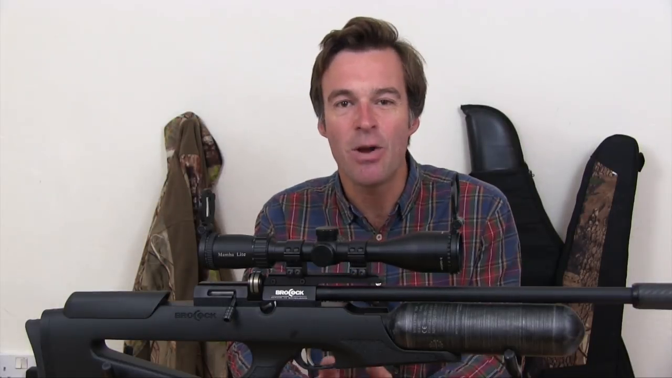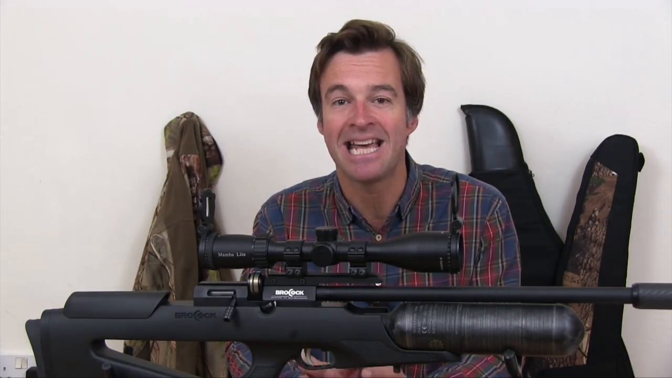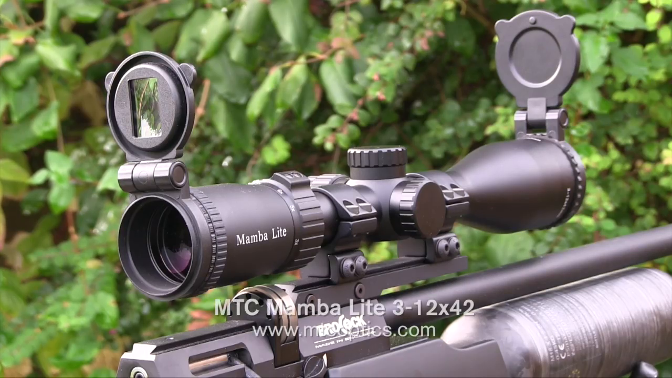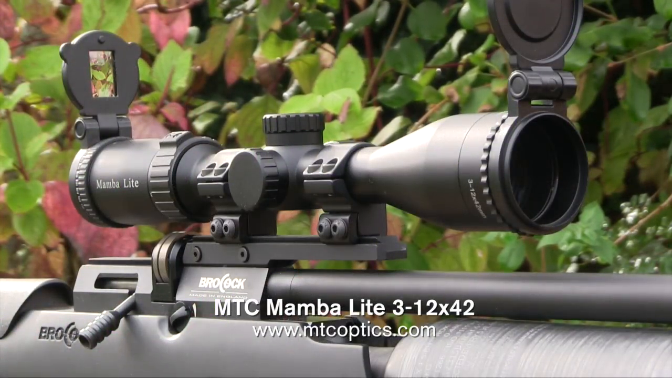The MTC scope range has seen a major overhaul this year, and I'm pleased to say that that's included the return of the Mamba Lite, which has been revamped and now includes an illuminated reticle for enhanced performance in low light conditions. This is the 3-12x42 model, which retails for £219. There's also a 4-16x42 version, and that one costs £239.